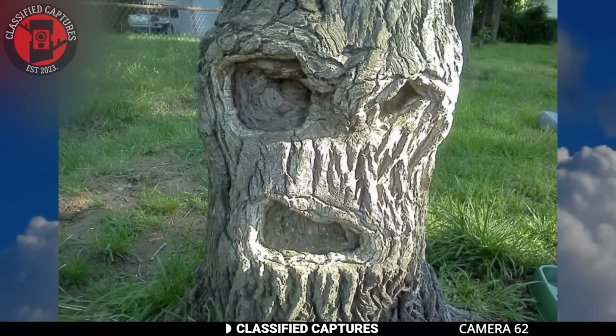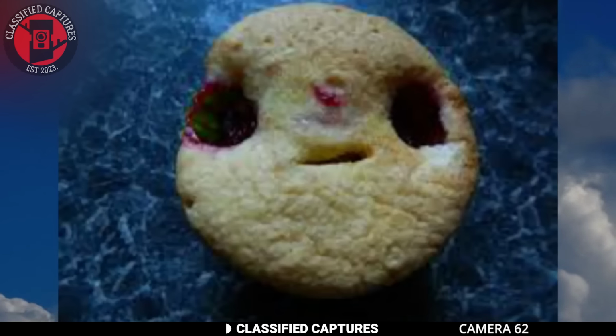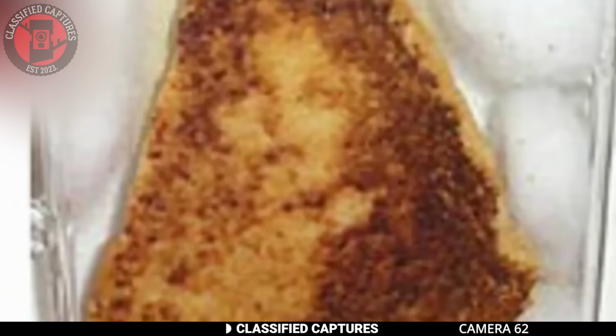This occurs because the human brain is wired to identify patterns for survival, especially faces, making it a common and natural cognitive response. I also believe that's what could be going on here. But perhaps that's just me. What do you guys think?